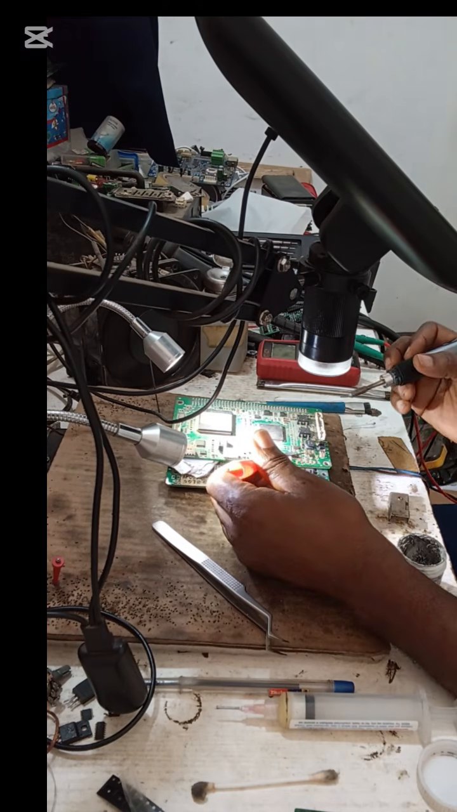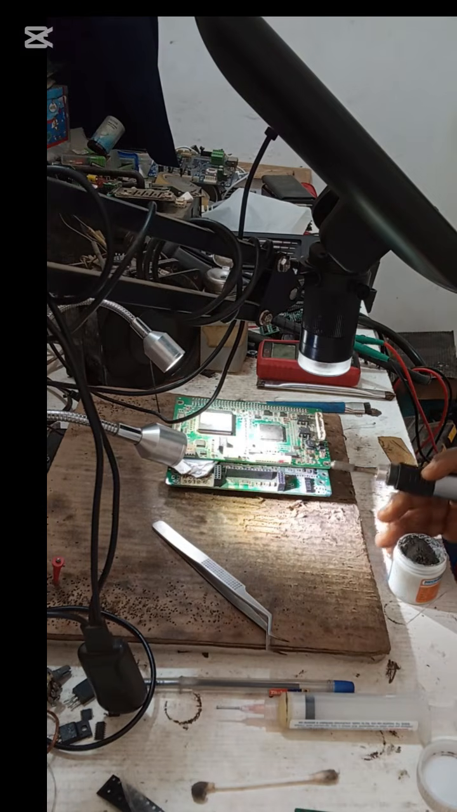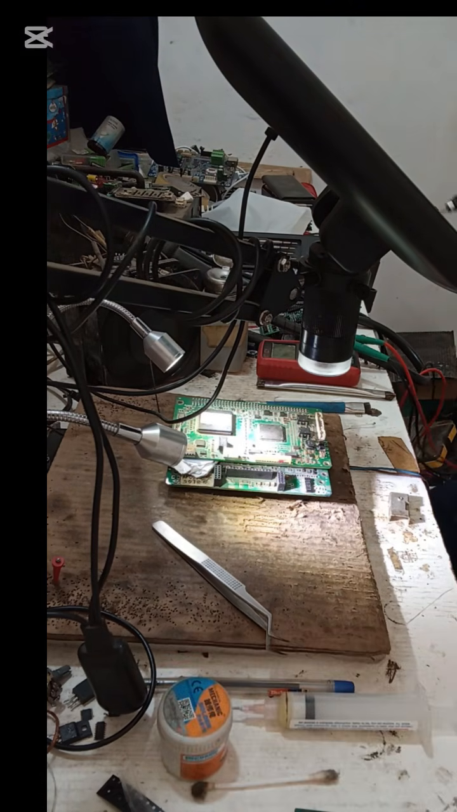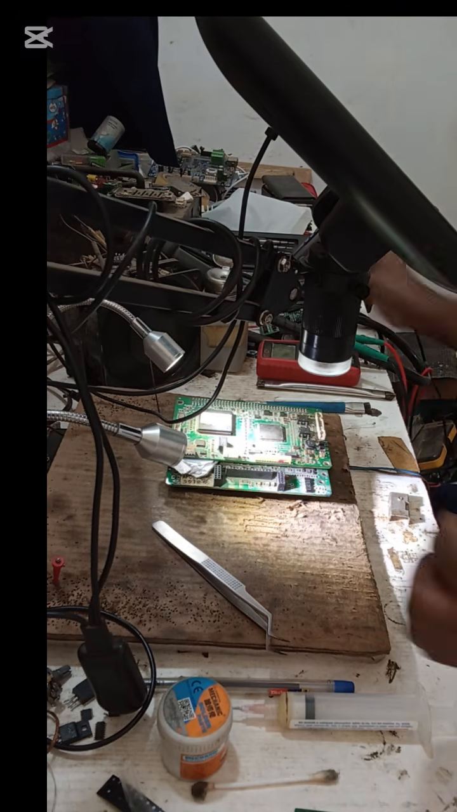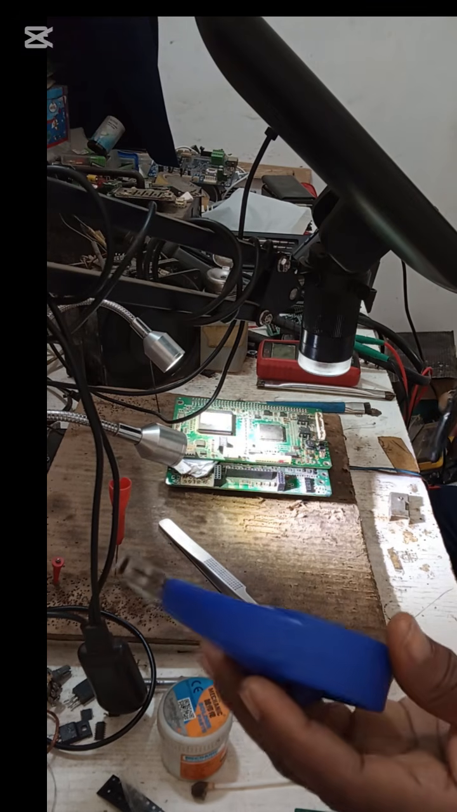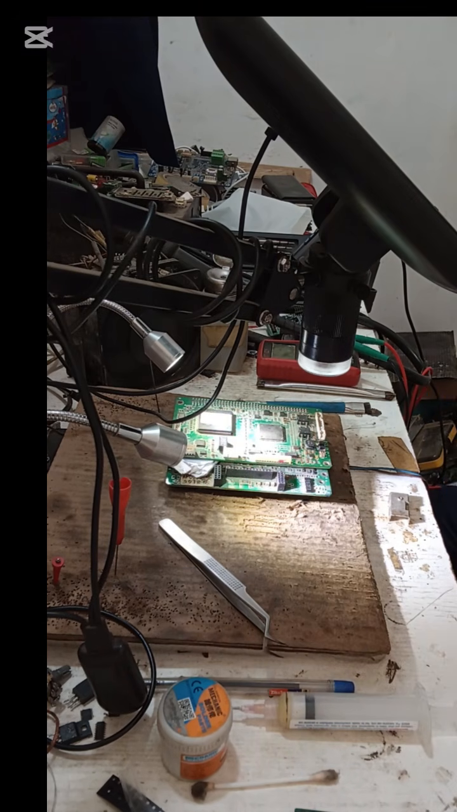As you can see, I combine all the legs together at once. So that is how I go about it. Now, I'll be using soldering wick to remove the excess solder. This one still has some lead on it, not a problem.